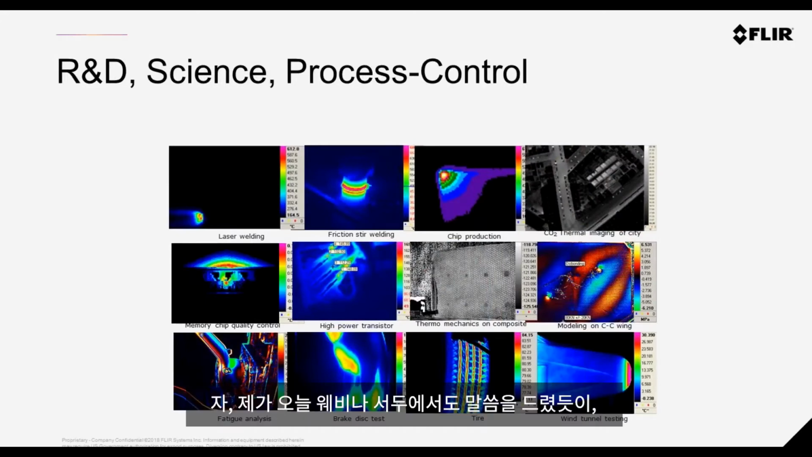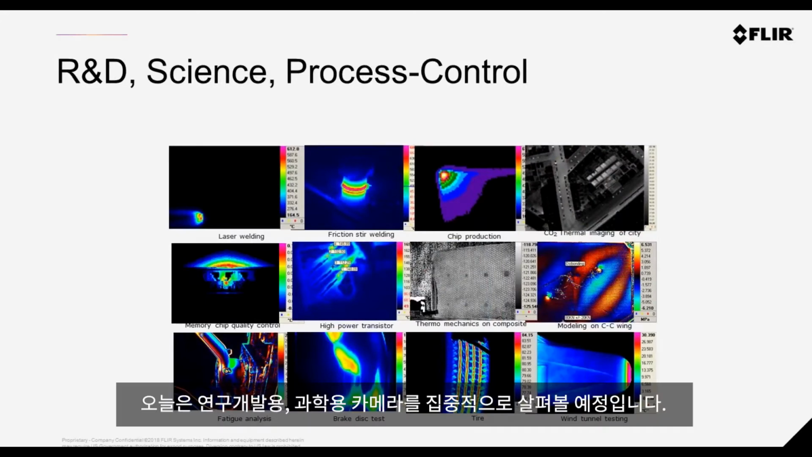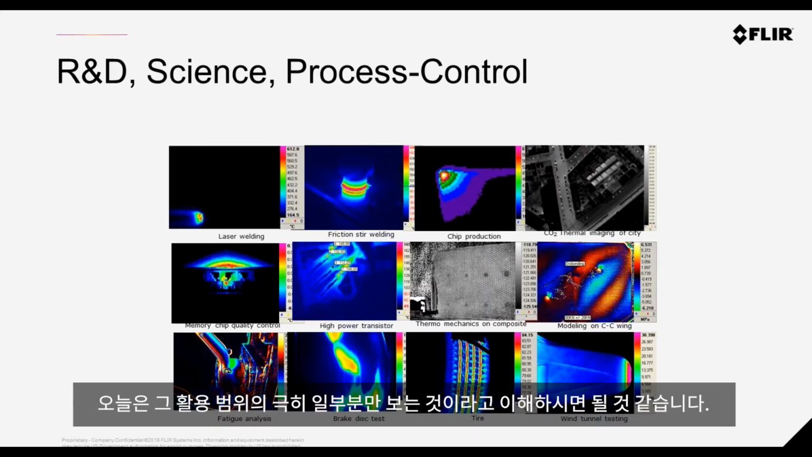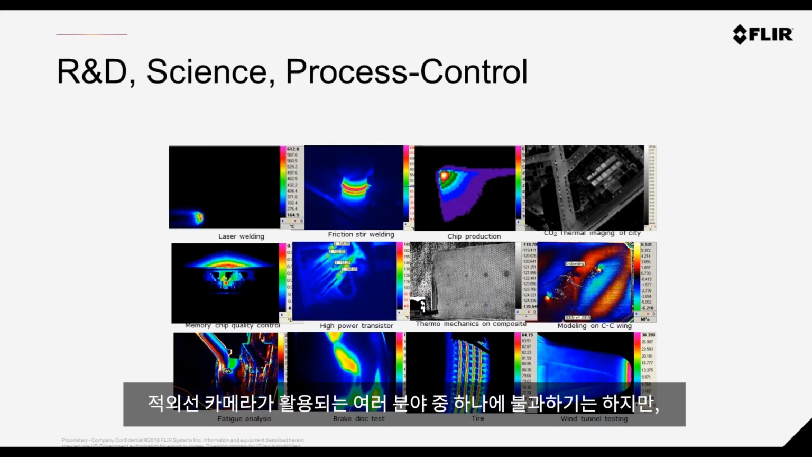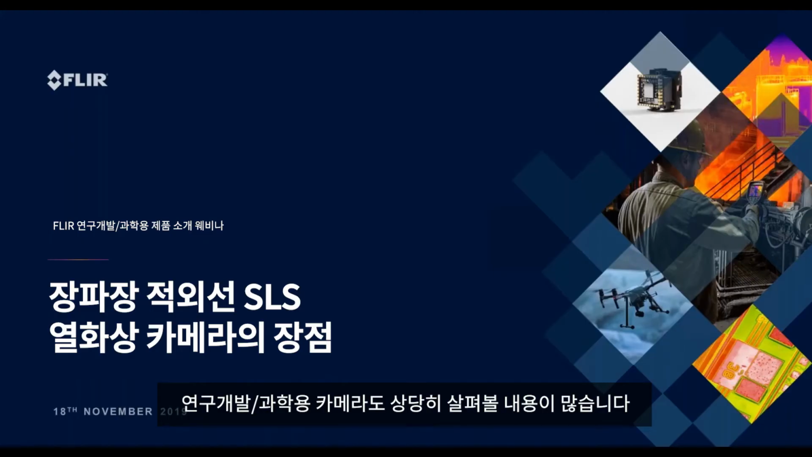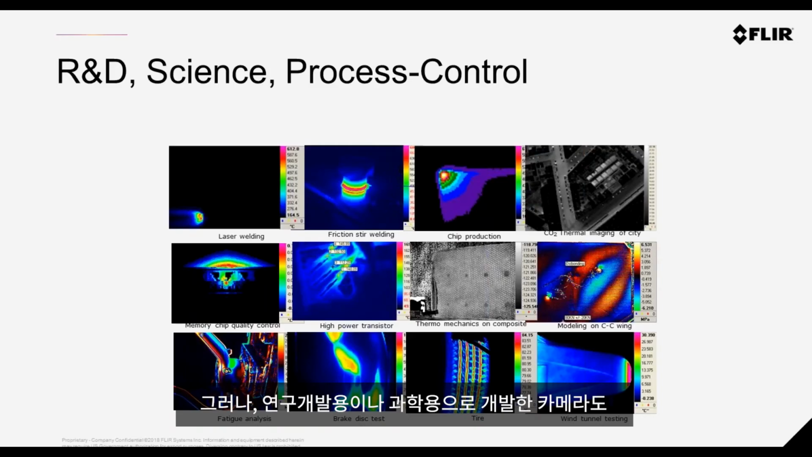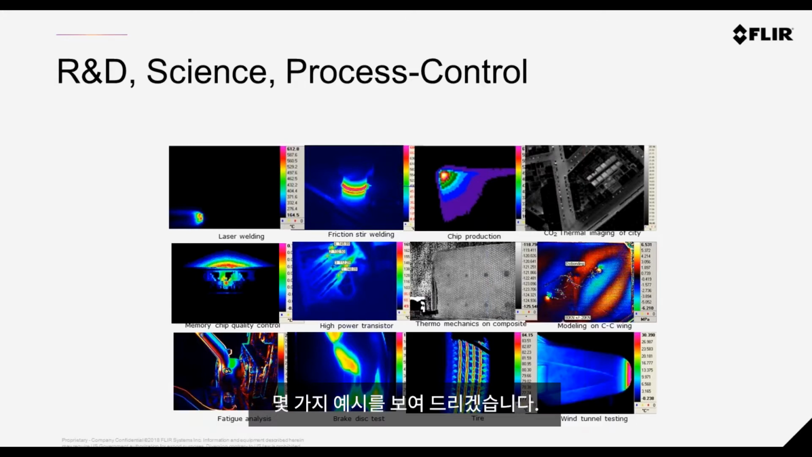So I mentioned at the beginning, this is focused on R&D and science, and infrared imaging is used in a whole broad spectrum of different applications, from aerial imaging to automotive. But today, when we talk of R&D and science, it's quite a broad topic in itself. At FLIR, we try to build cameras very specifically for this application field, and at the same time, we try to provide as much flexibility as possible. You can see a few examples here. These 12 examples, I mean, they're very broad in themselves.